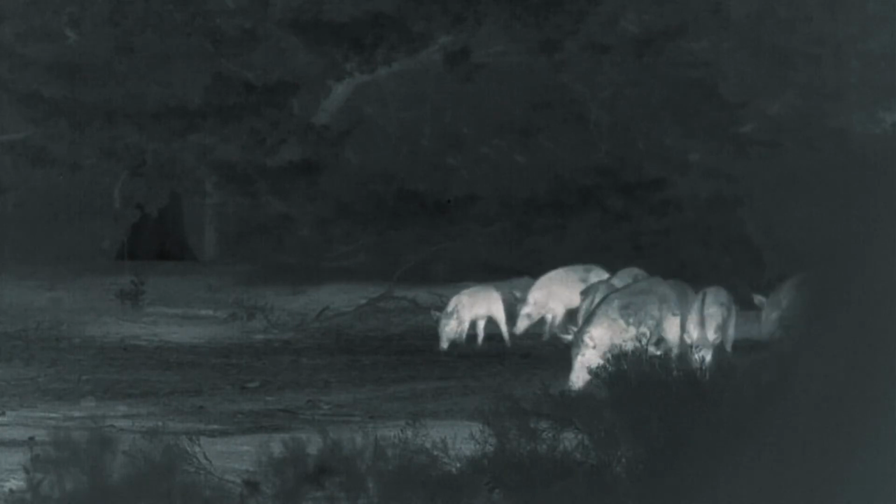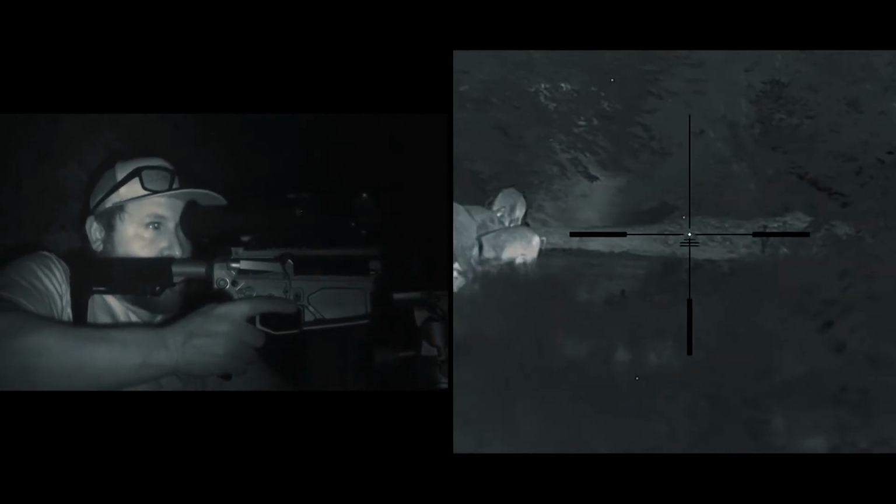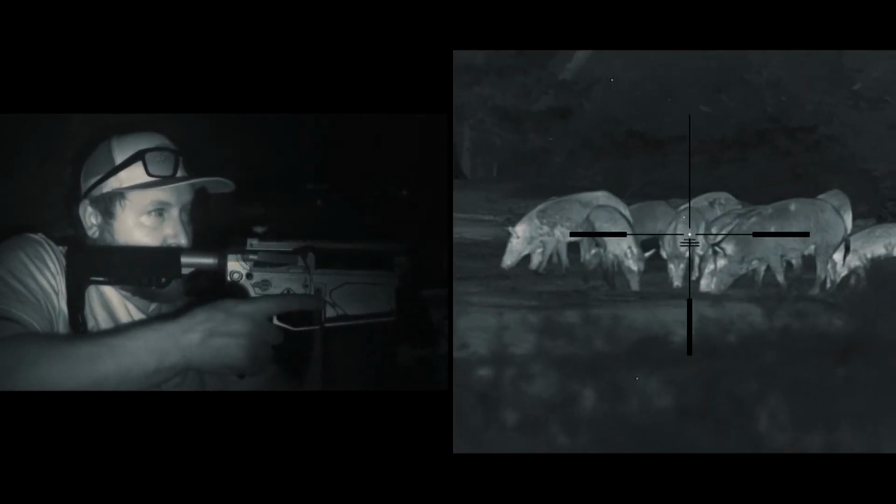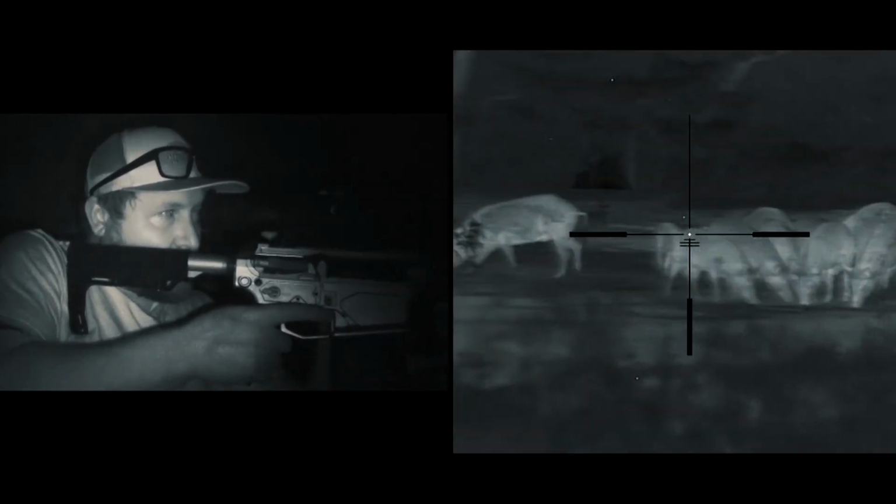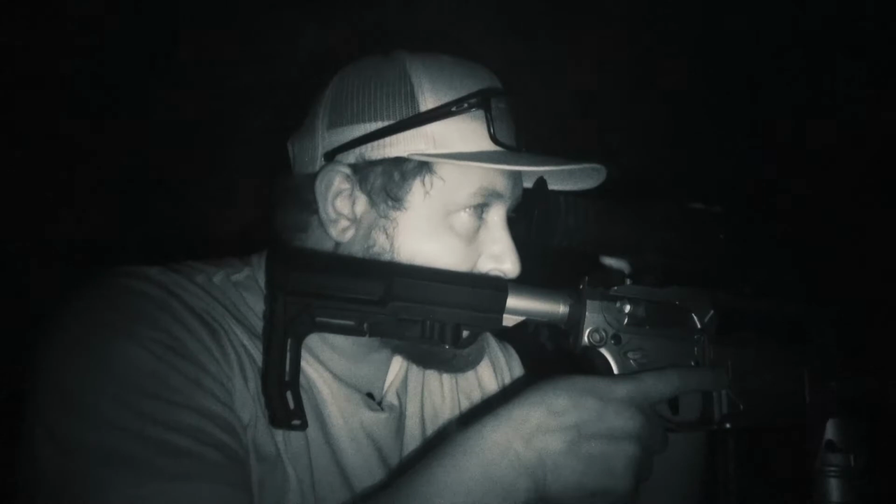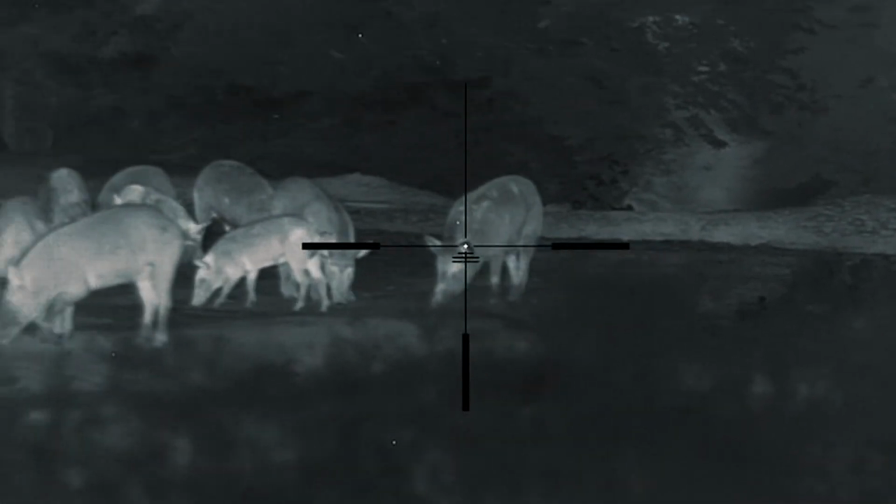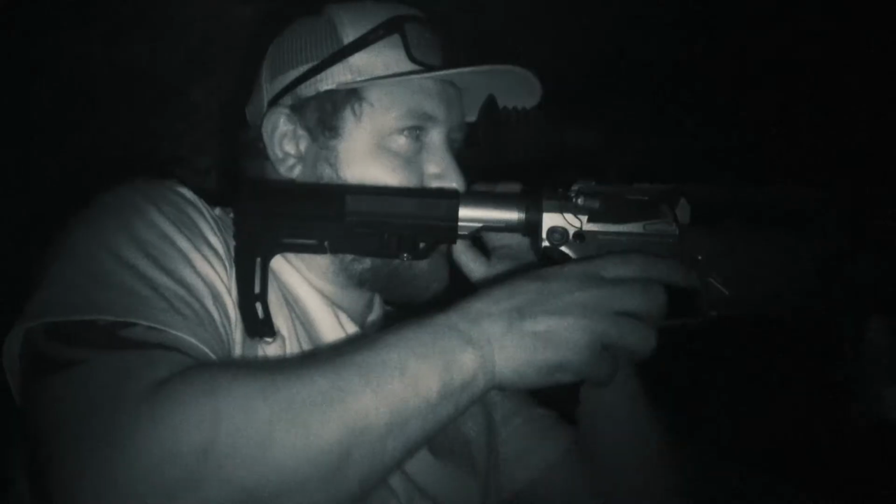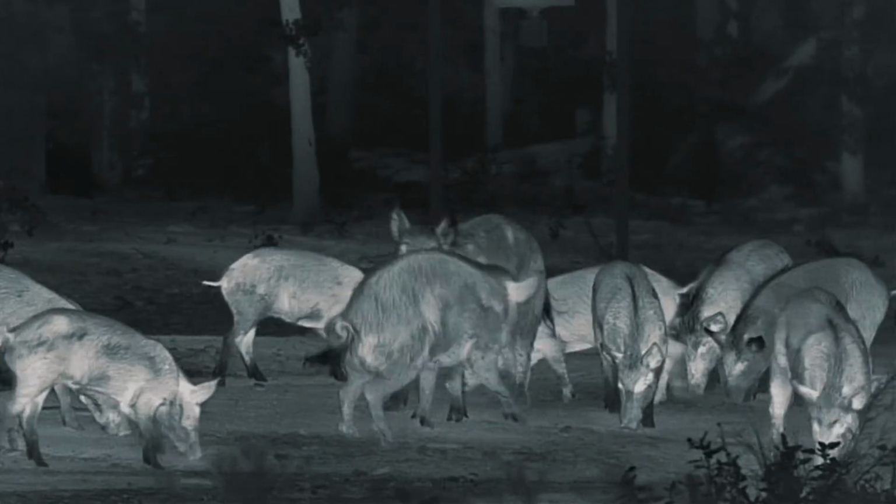Whole bunch of pigs. Which one do you like? There's still some coming over. Yeah, that front one's a good pig. She gets over here by herself, I'm gonna shoot her. She's right in the middle.